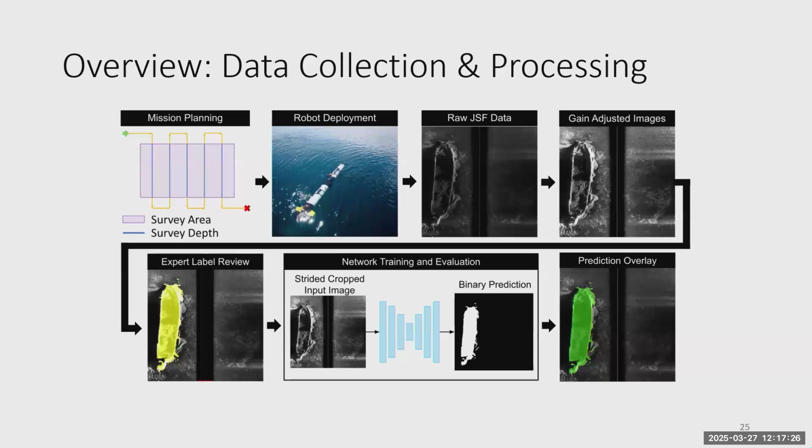So our data collection process looks something like this, and I'll go through each of these steps individually. Essentially, first we carry out pre-planned lawnmower paths to deploy our robot and collect our sonar data, and then that sonar data is input into the network for segmentation.